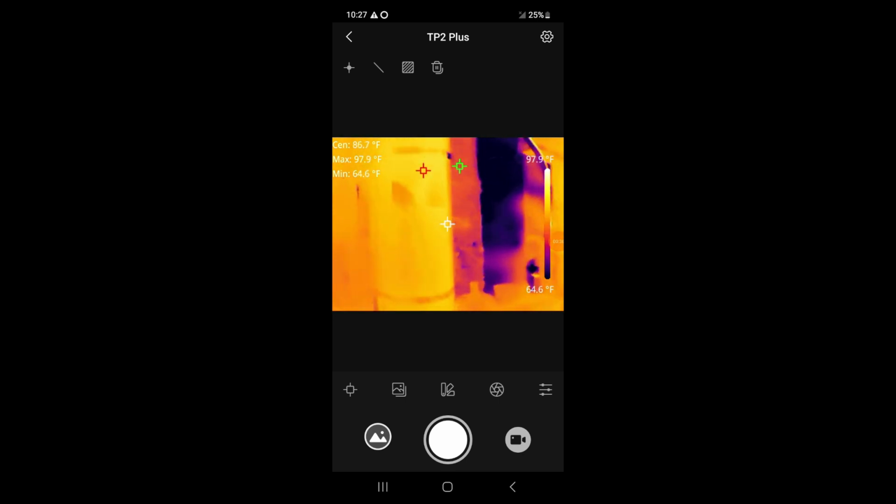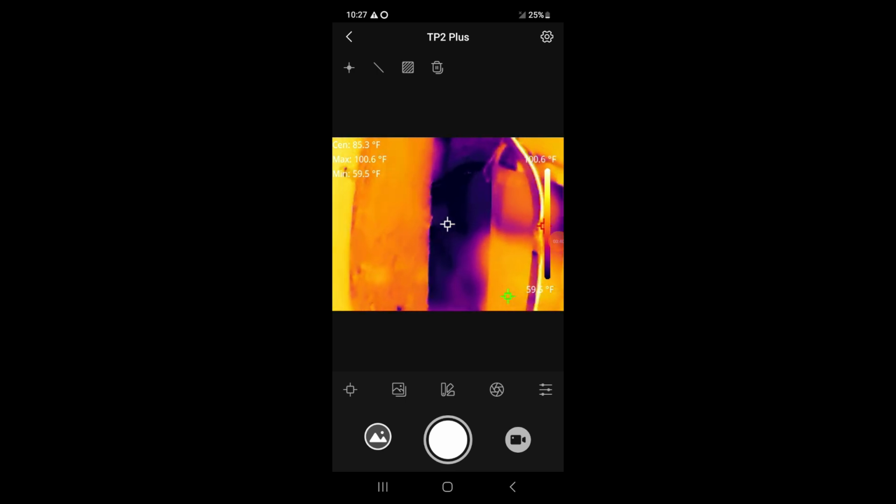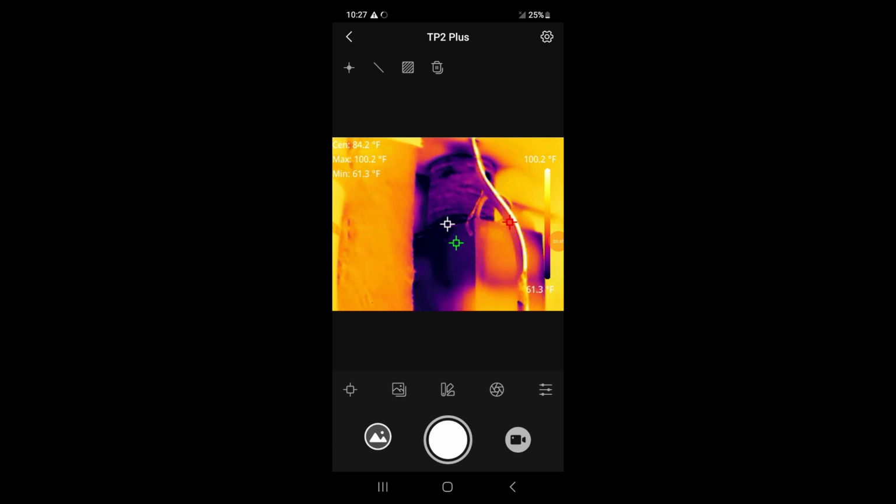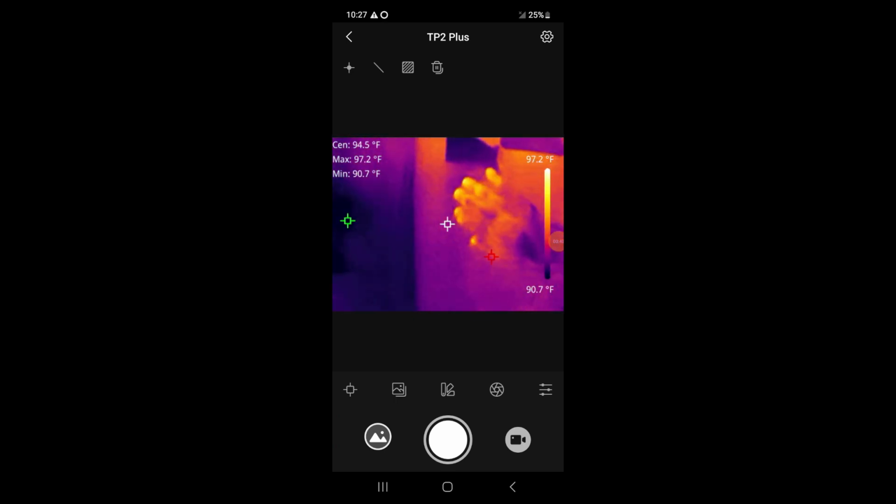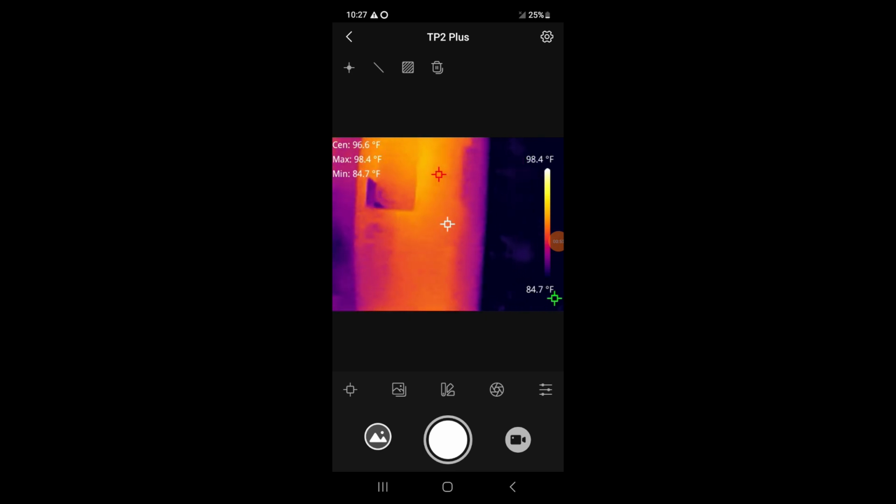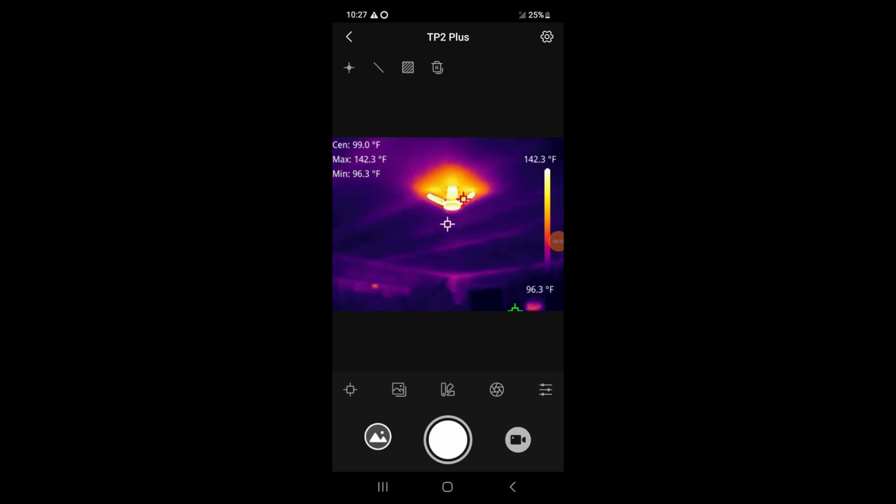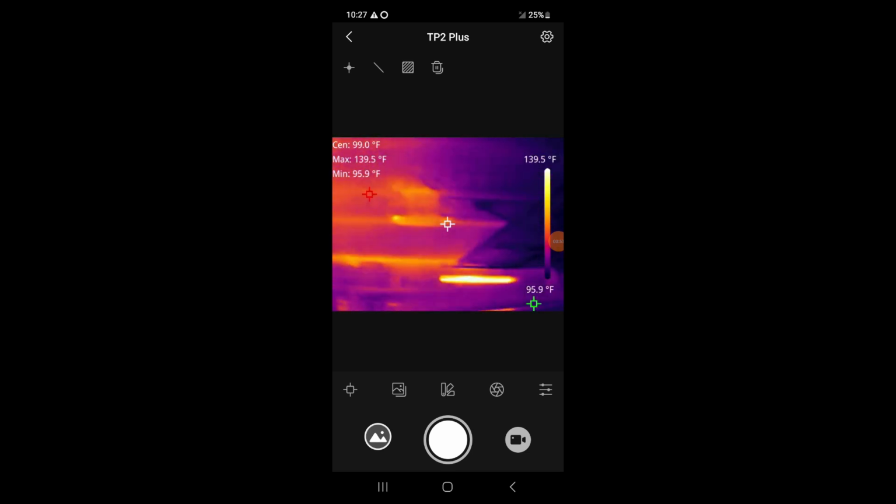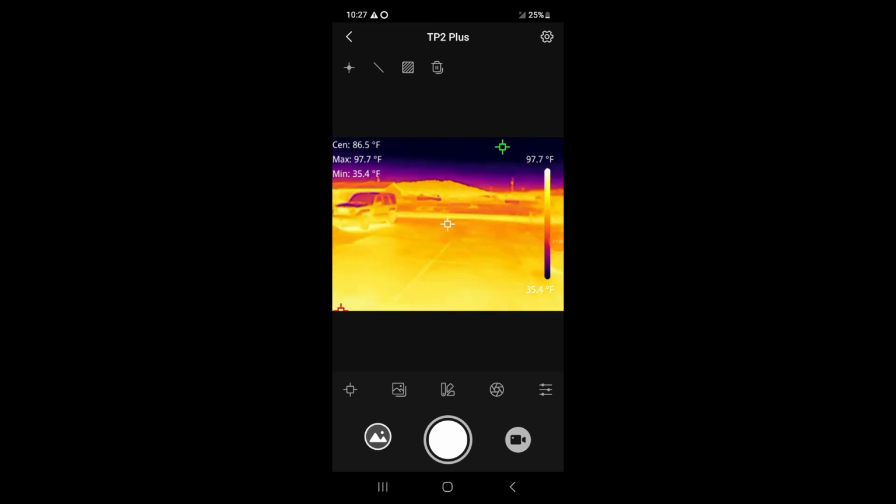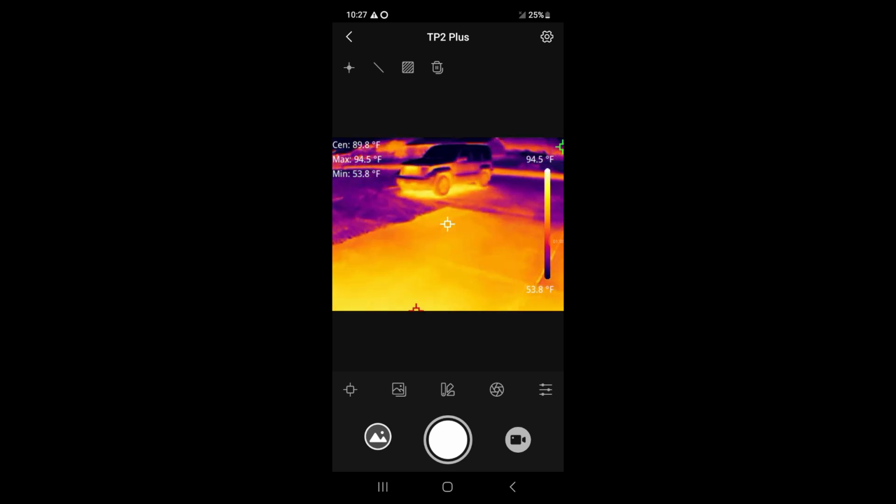Okay, so for up close it works pretty well. Because there's the AC unit. It should be cold, especially going into the house. That's the vent inside, blowing the cold air in. This is the water heater. It should be warm. Check out some of the lights. There we go. So I don't know if I would recommend this for going out there that far. We'll see how everything changes as I get closer to it.